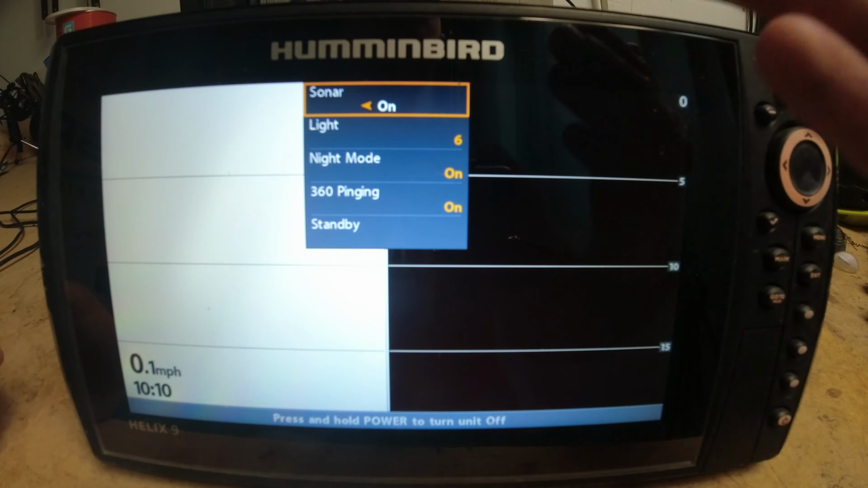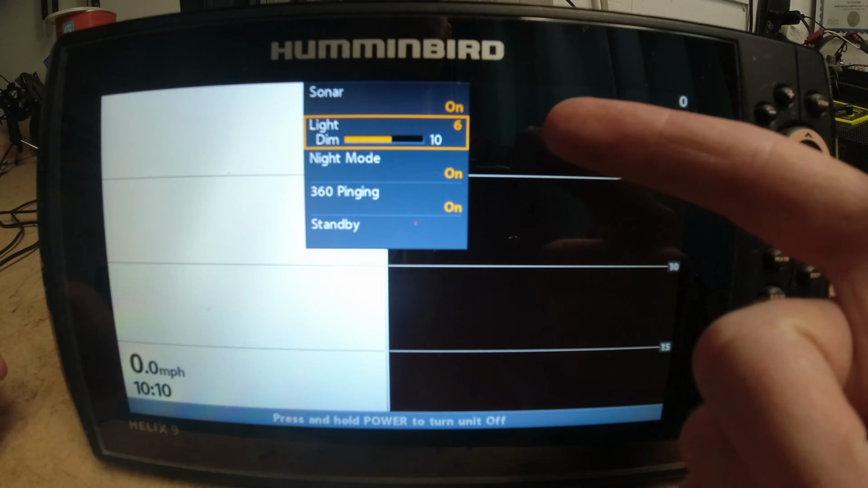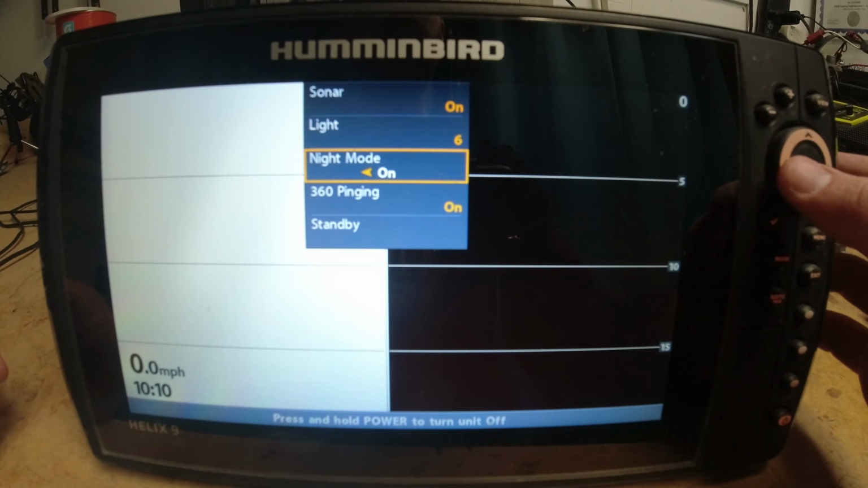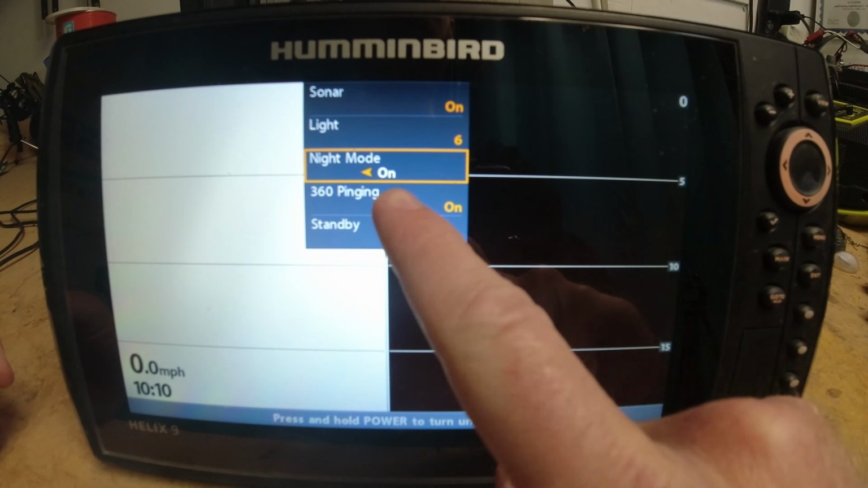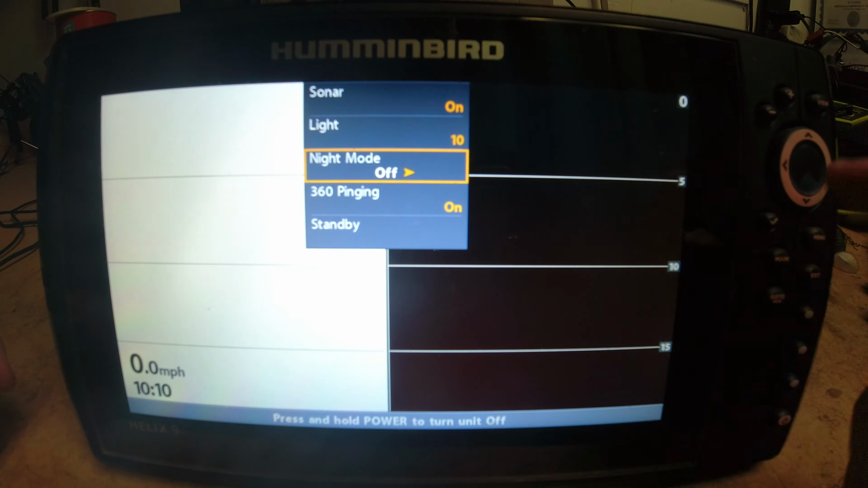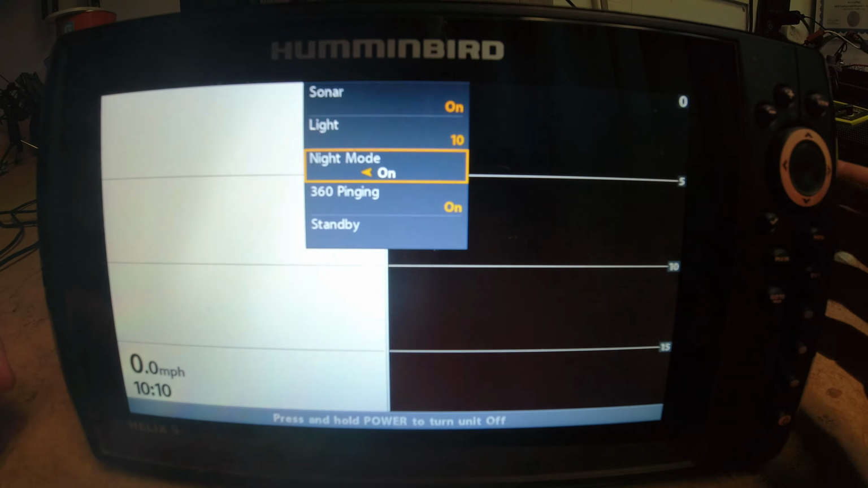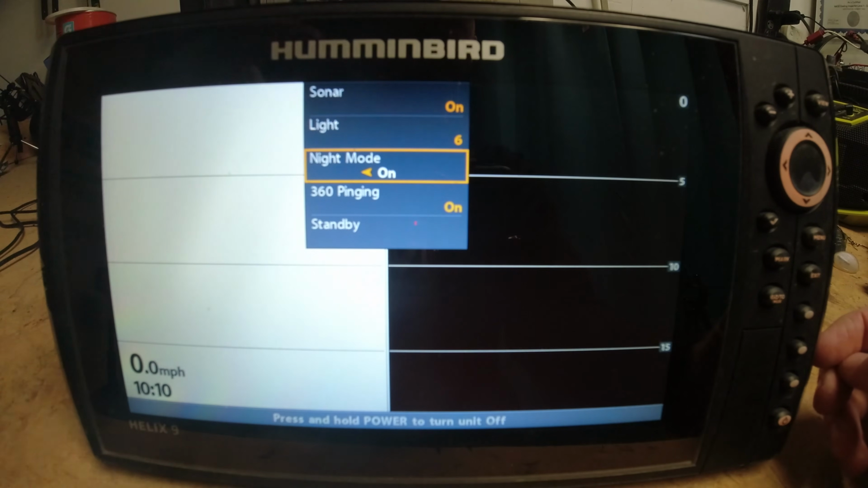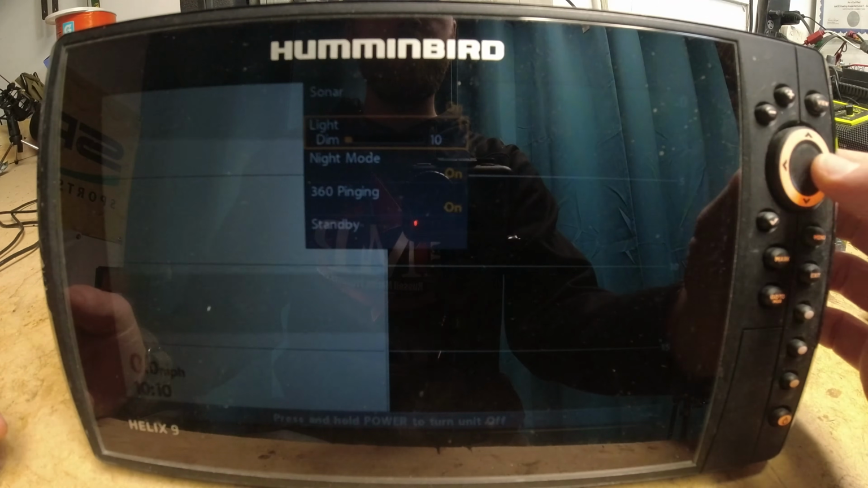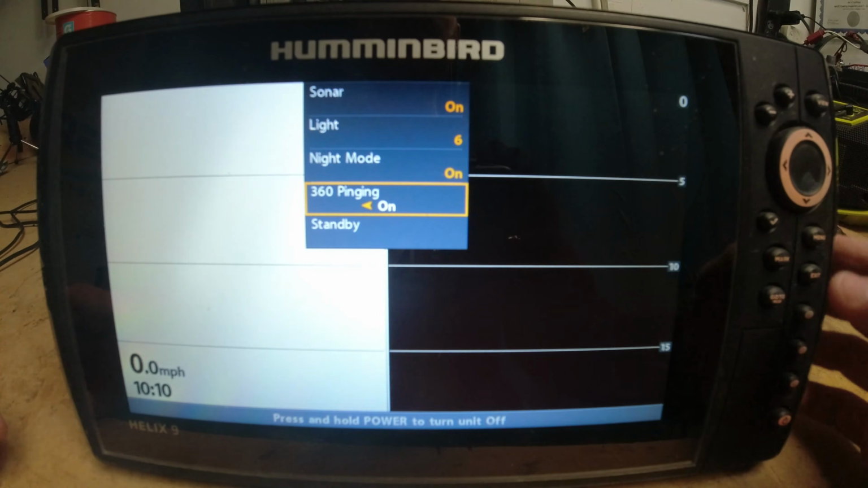We've got Sonar, we can turn it on or off. We've got our light, which we can dim manually, or we can just straight up go over to night mode, which is what I've done. You can see that night mode is on. So if I want to turn it off, it'll just turn our light all the way up to 10. If I want to turn our night mode on, brings us down to 6. But you can go up here if you want it even dimmer. Is dimmer a word? I don't know. But you see that there.